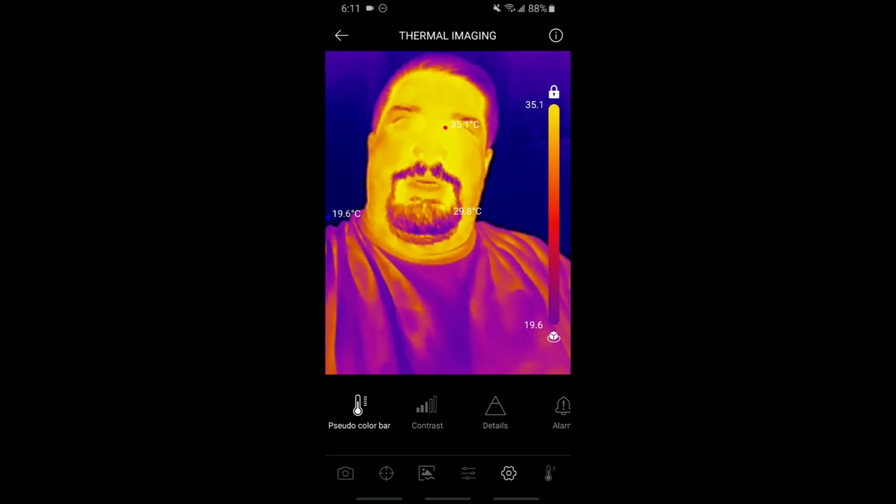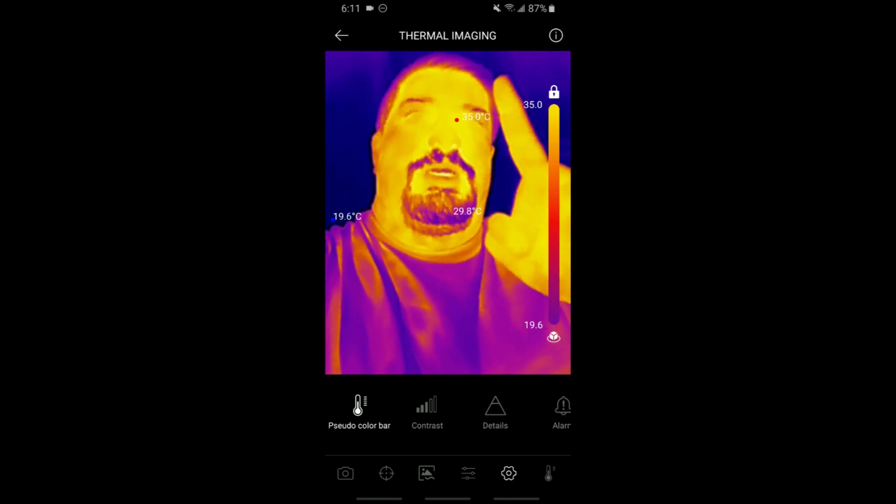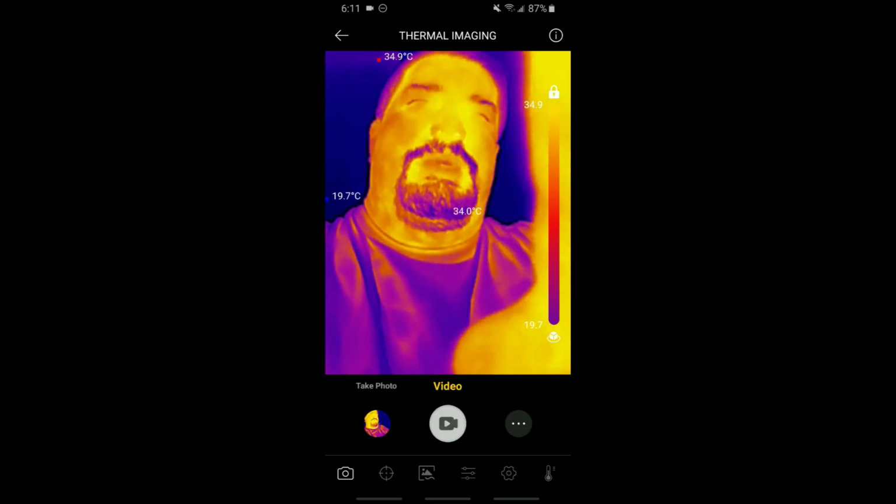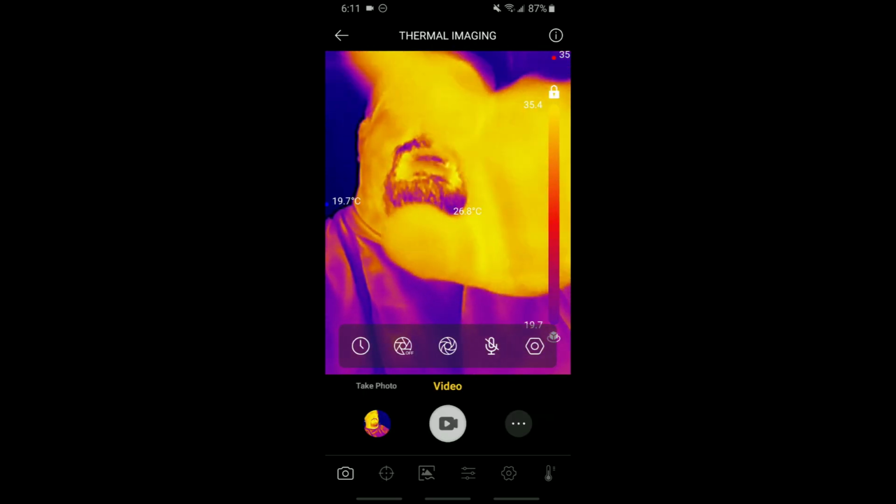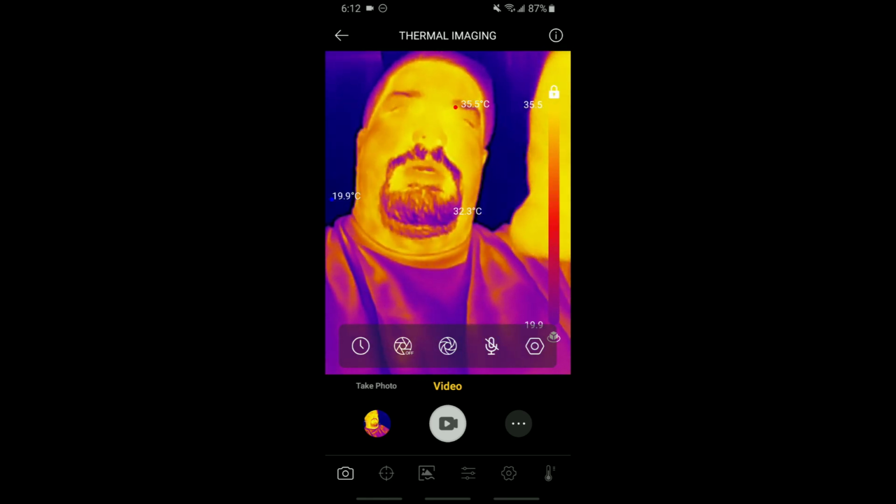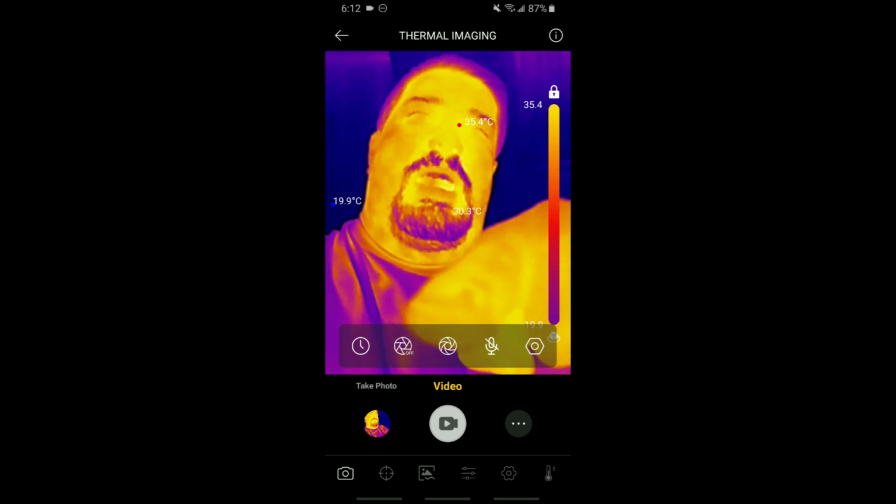Another thing I figured out during the learning process here is if you watch the recording, you could hear a clicking noise and then the video would freeze for a second. I know why that was happening now. If you go in here to the camera, it's not clicking and freezing now because the automatic shutter, which is right there, says off.